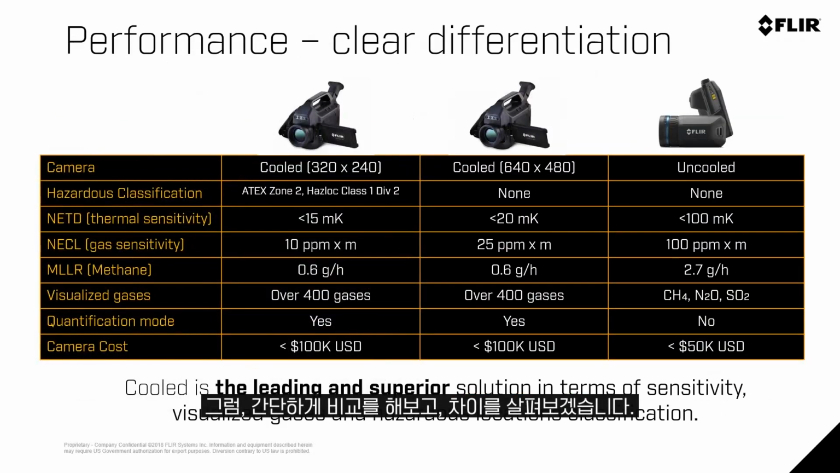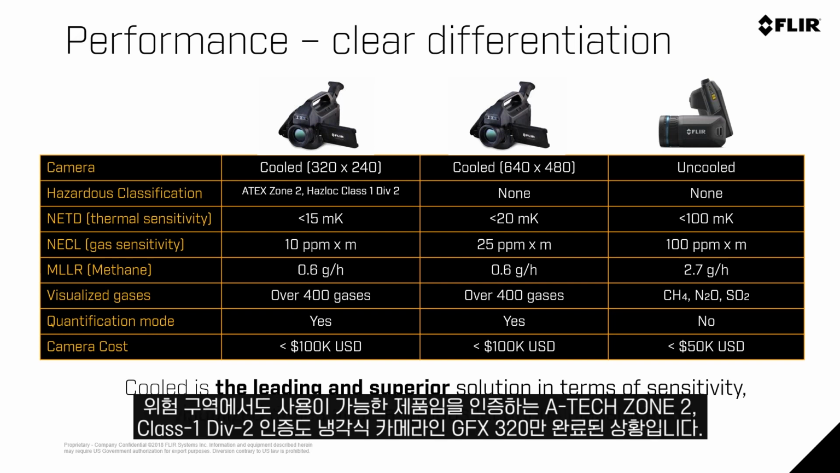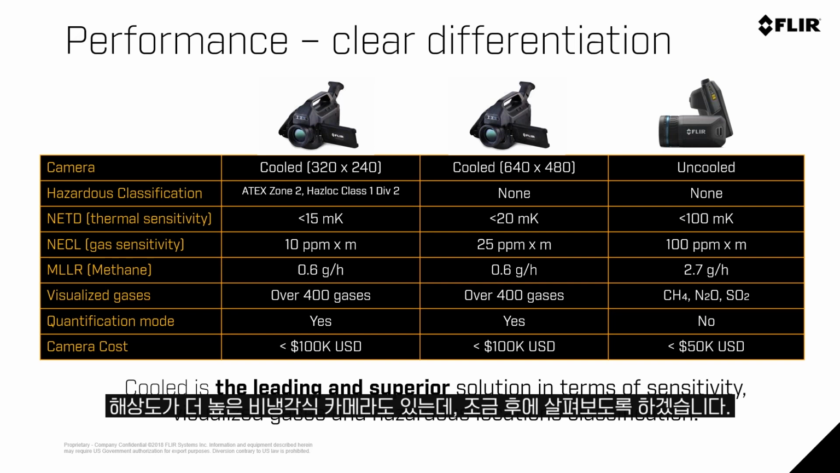Now, I want to show a quick snapshot of some comparison, some differentiation. You'll notice on almost all of these specifications that there is a huge advantage for the cooled system. We do have our only certification for a hazardous location, ATEX Zone 2 or Class 1 Div 2 camera with our GFX 320 in a cooled solution. We do have a cooled camera that has better resolution, which we'll talk about again today.